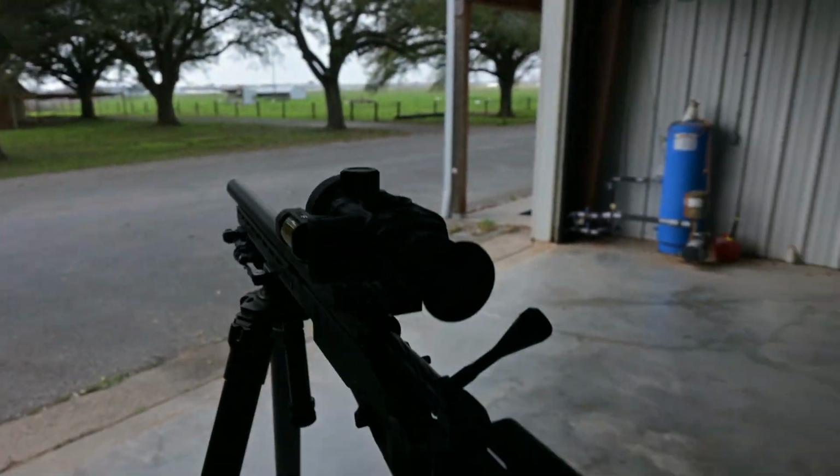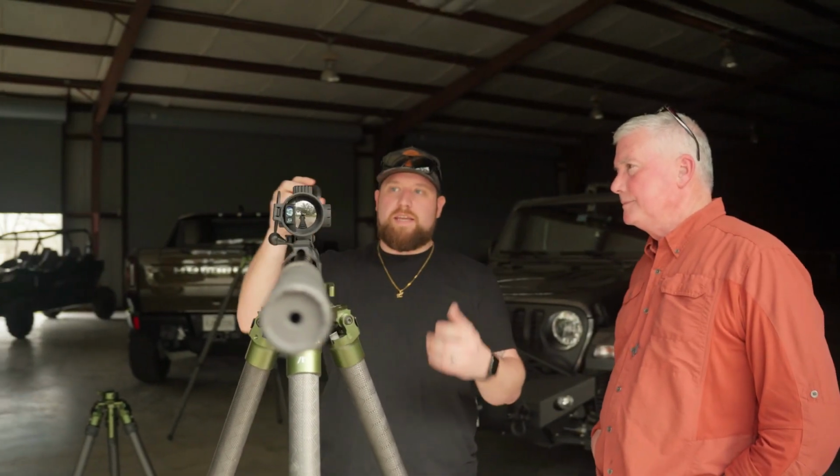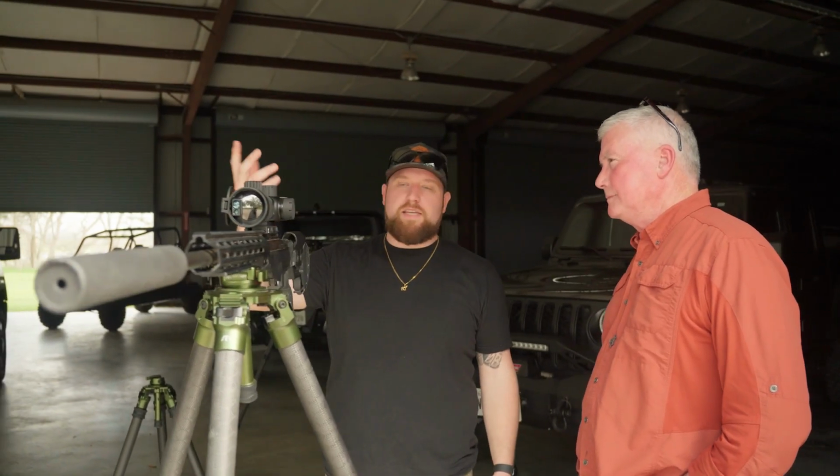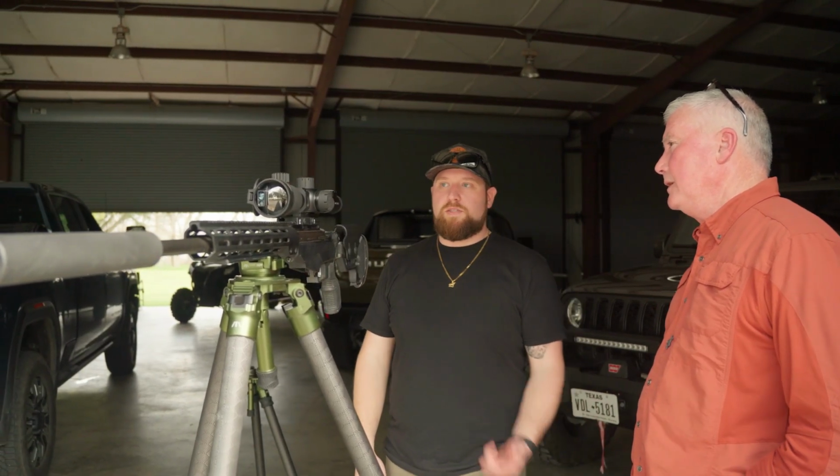So your more compact scope on Steve's 308, which he just got done putting some ballistic data into. So that's pretty cool. I'm gonna be testing that out tomorrow, putting these things through their paces with ballistics. But just wanna give you guys a quick little tour of the ranch.